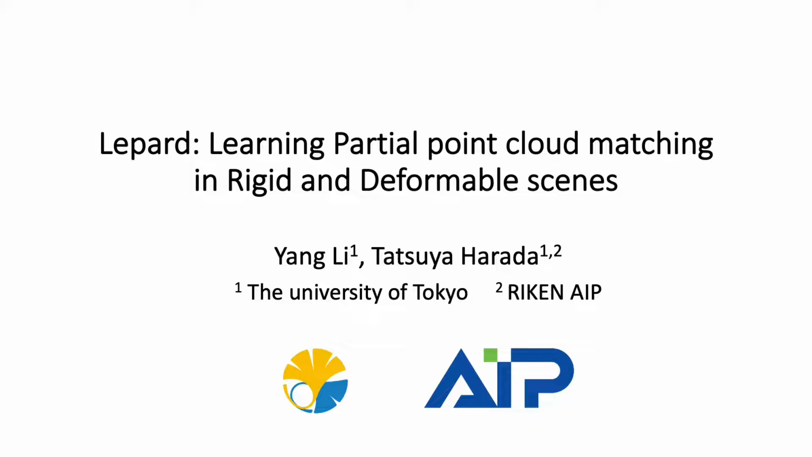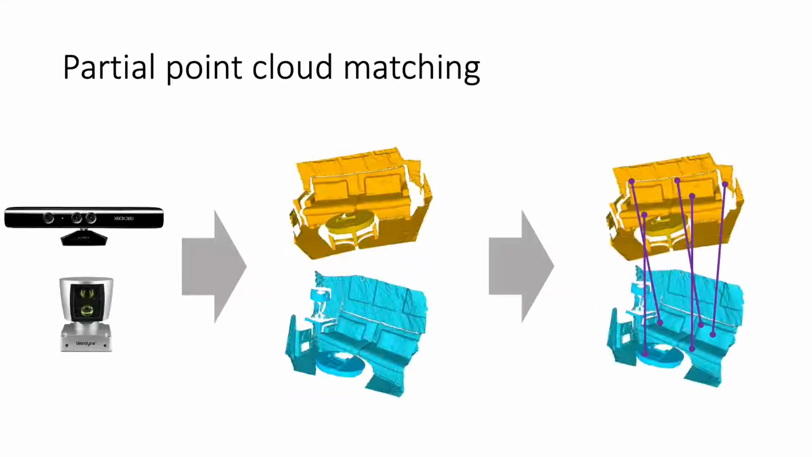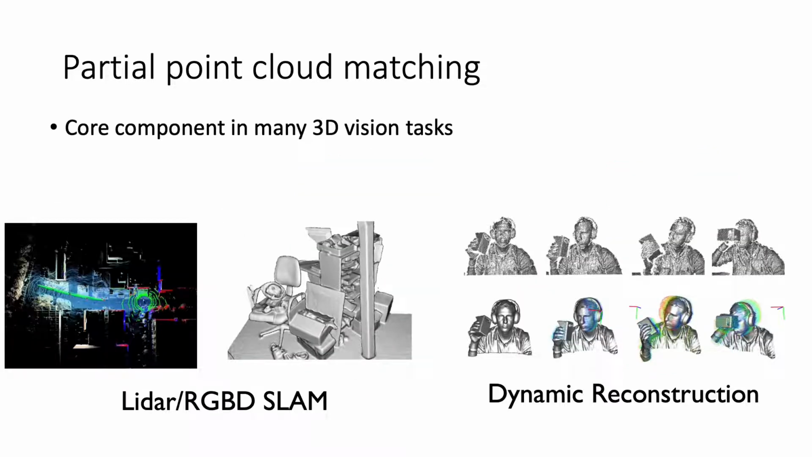We present Lepard, learning partial point cloud matching in rigid and deformable scenes. The goal is to establish point-to-point correspondence between real-world range sensor measurements, such as the Kinect camera or the LiDAR scanner. Point cloud matching is an important component in many computer vision tasks.